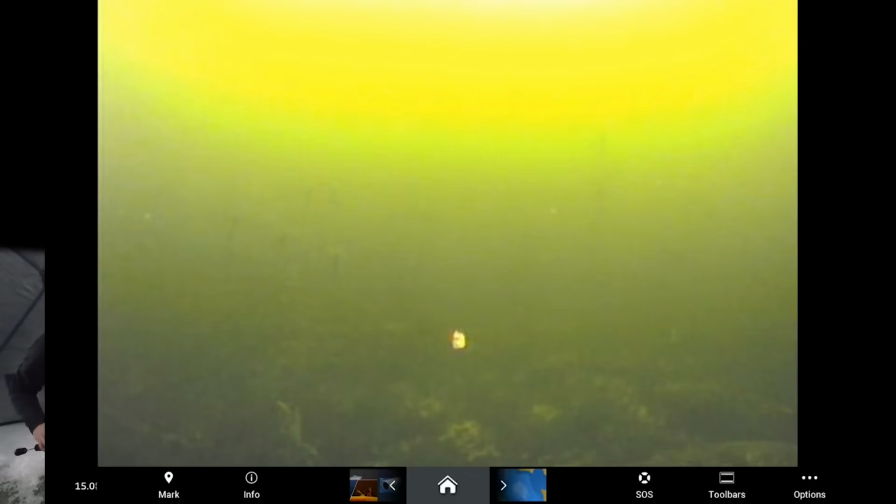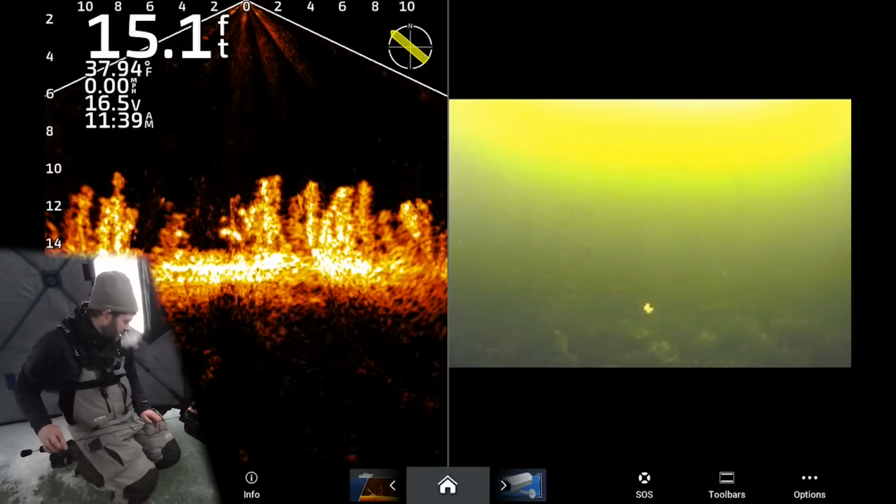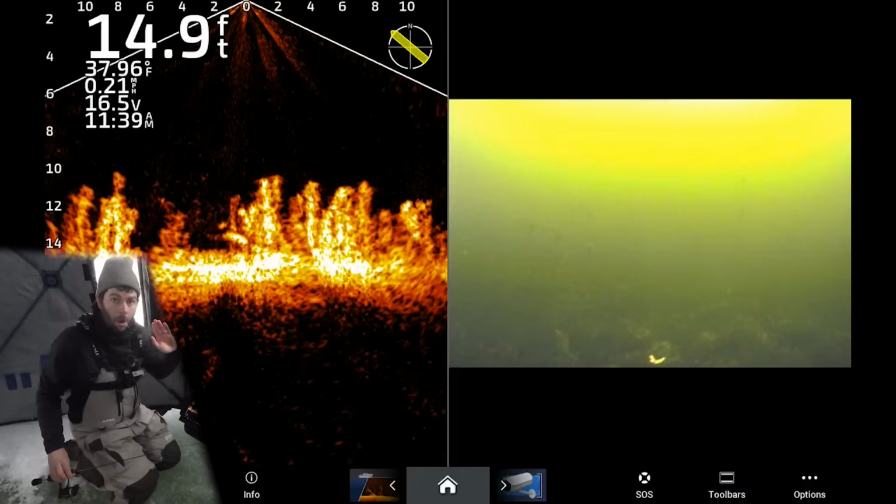Yeah, that's just a little thing anyways. But how cool is that? Big old pike rolling in. You guys can see it. We've seen it coming in on the Livescope. You can see he's still down there. This technology is just amazing.